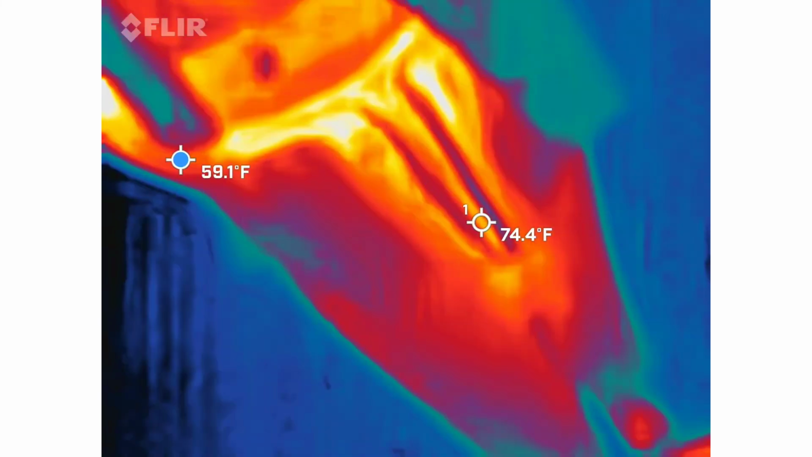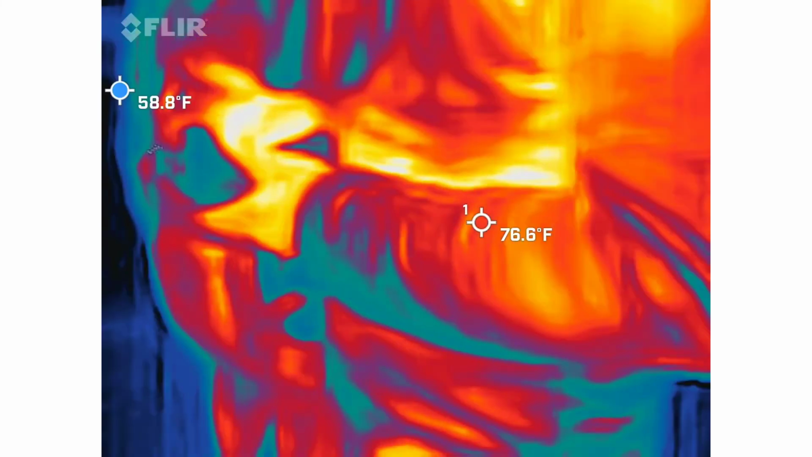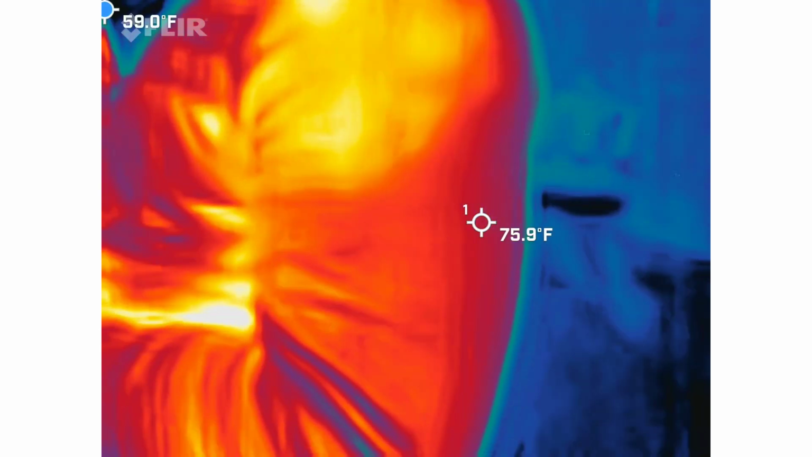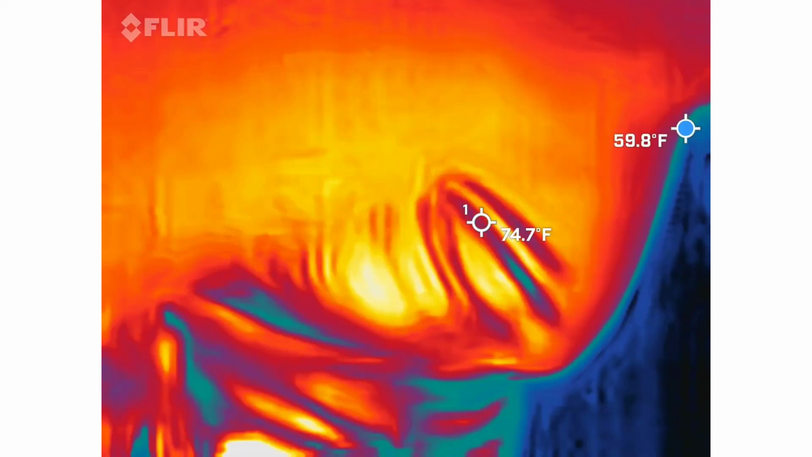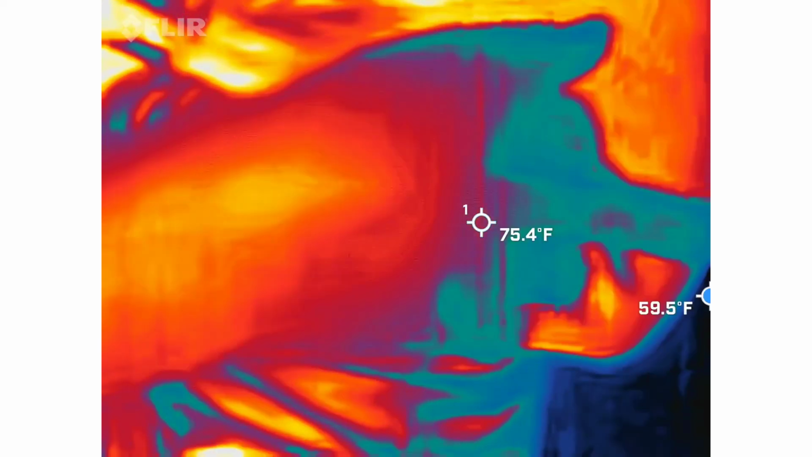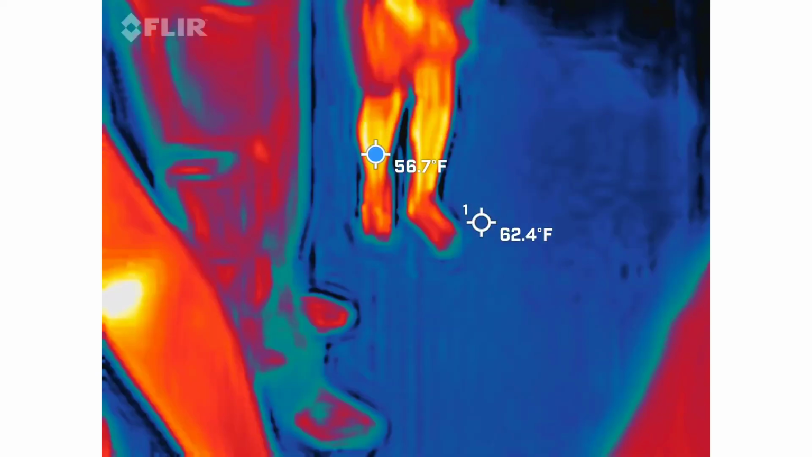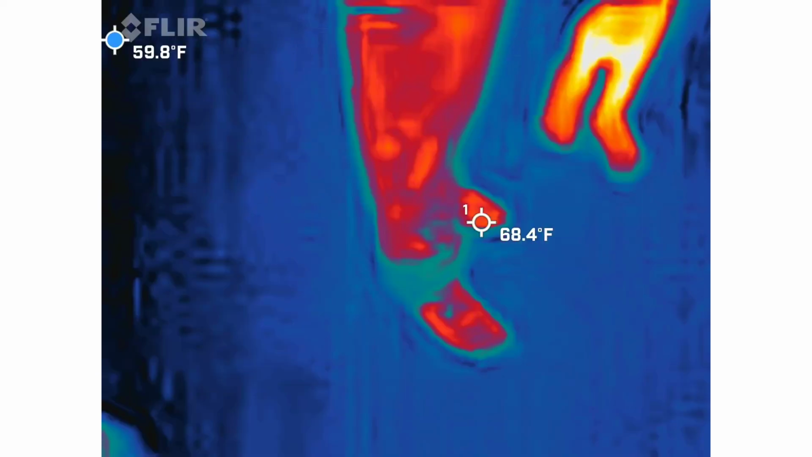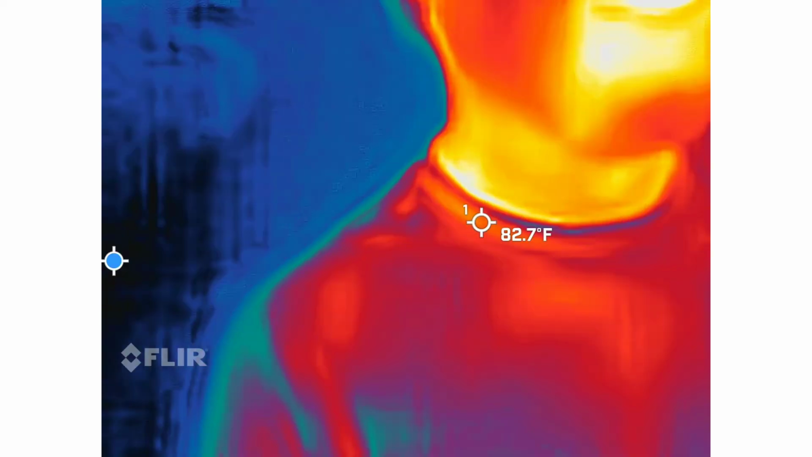Wait, I want to see what the thermal looks like through the camera. Turn it on. Gift of hero. 95. You can barely see it. It's just like the light. We had the word hero here before. Henry, how did you die?